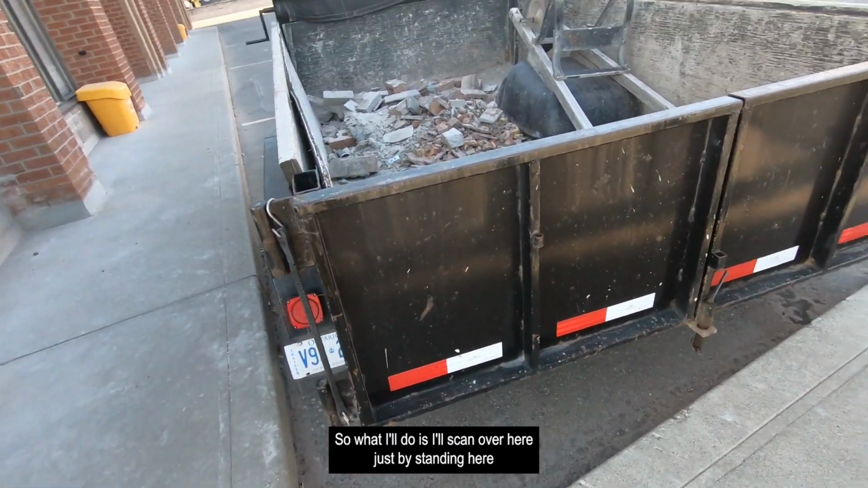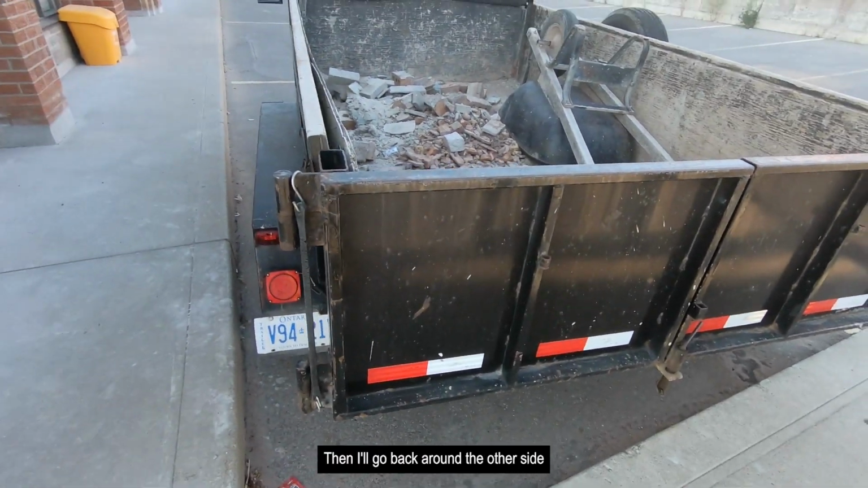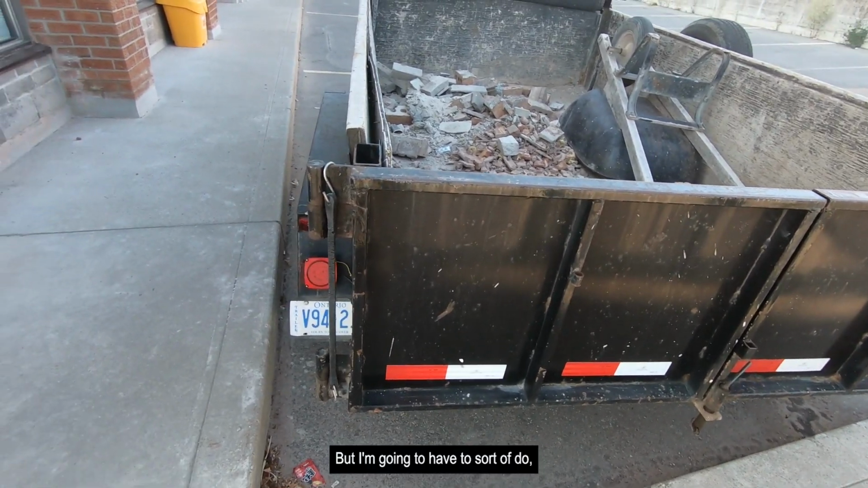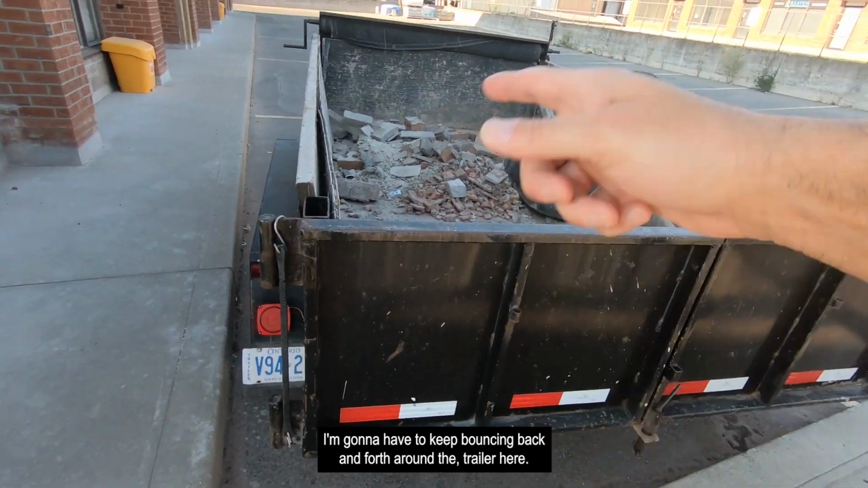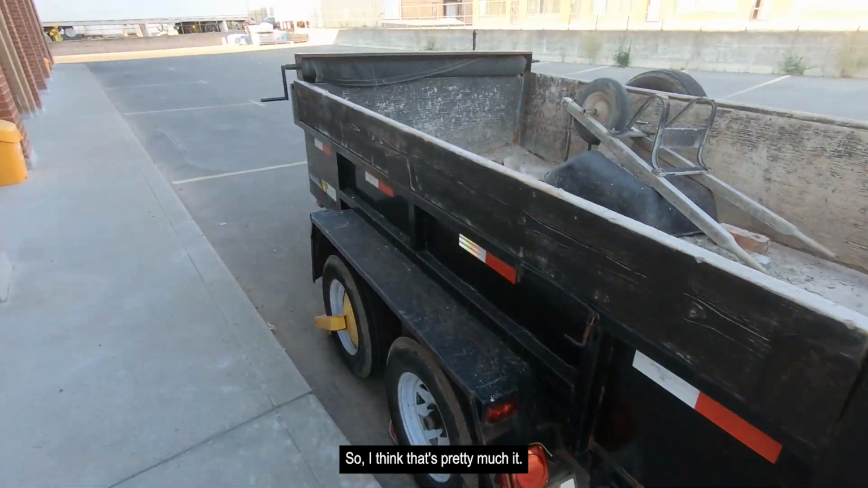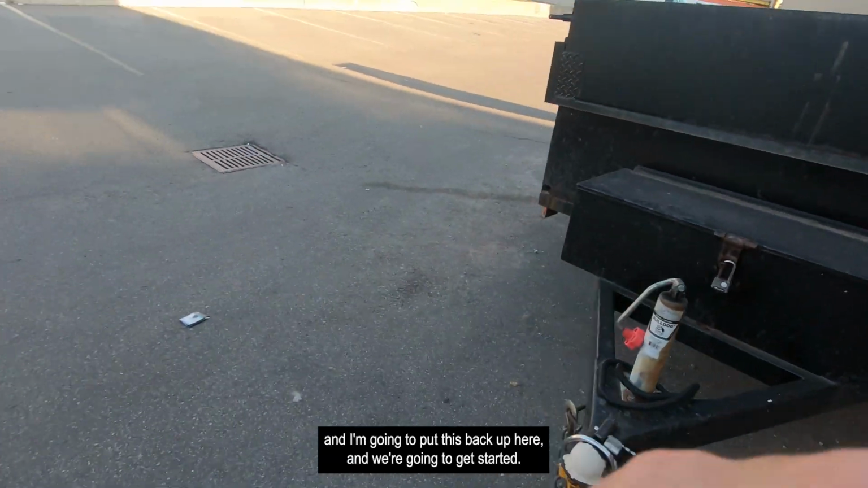So what I'll do is I'll scan over here just by standing here and moving the sensor, then I'll go back around the other side and just fill in or make sure there's overlap, but I'm gonna have to sort of do closing the loop, but I can't pass through and continue. I'm gonna have to keep bouncing back and forth around the trailer here. So I think that's pretty much it. Let me go back this way, and I'm gonna put this back up here, and we're gonna get started.